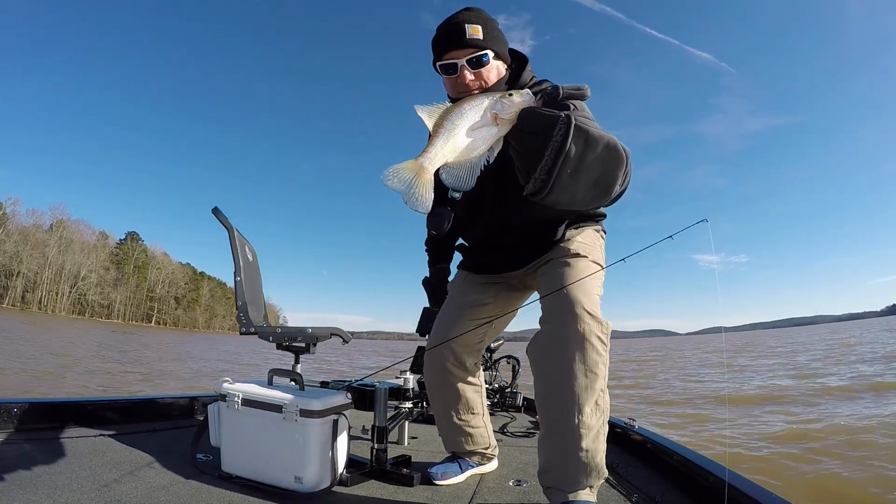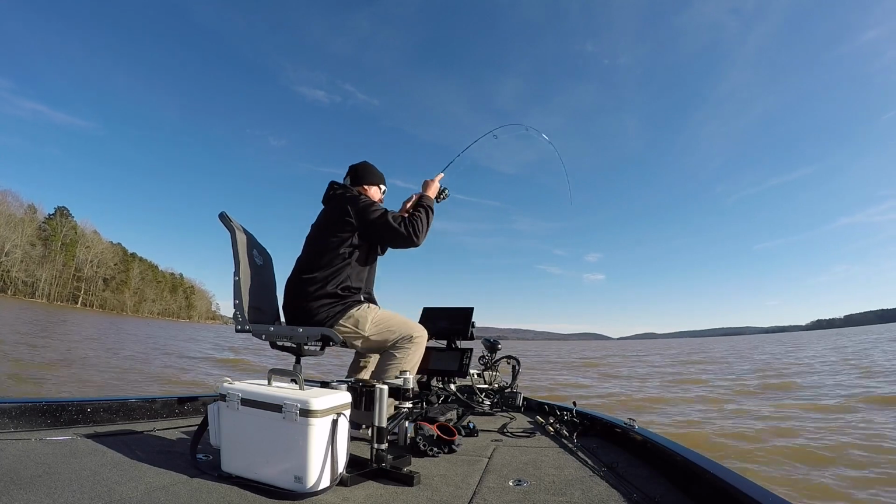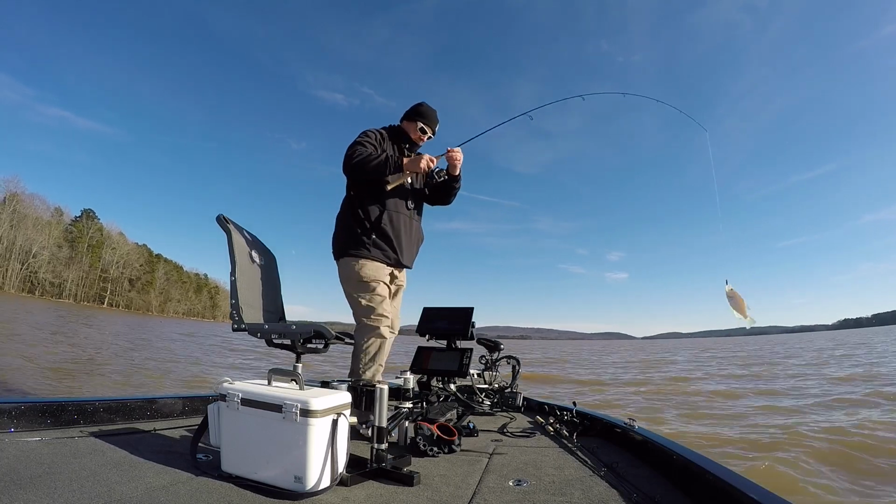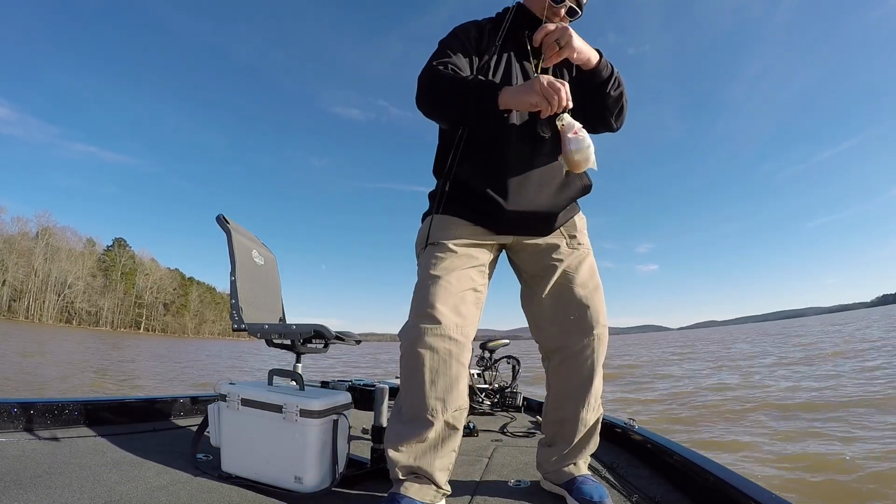Get one, the new Livescope mount. Another little one in that brush pile.